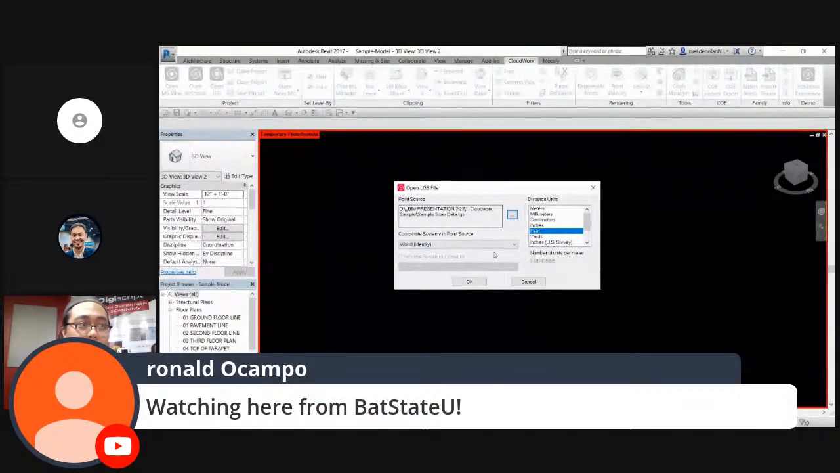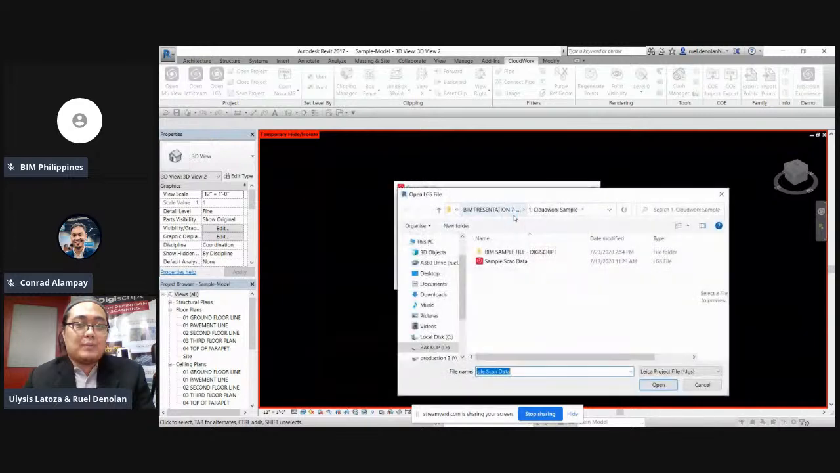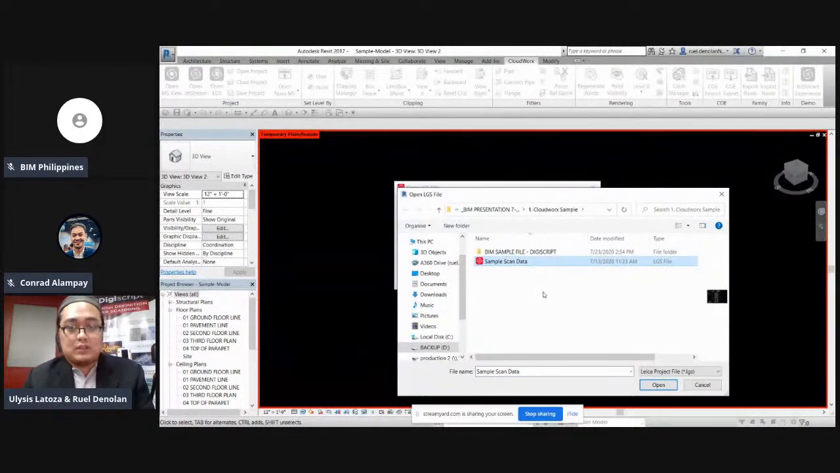So right now, may lalabas dito na, as you can see, parang window. Then, hahanapin lang natin kung saang folder location nakalagay yung data natin. Halimbawa, this is our sample scan data. I'm just going to open it.